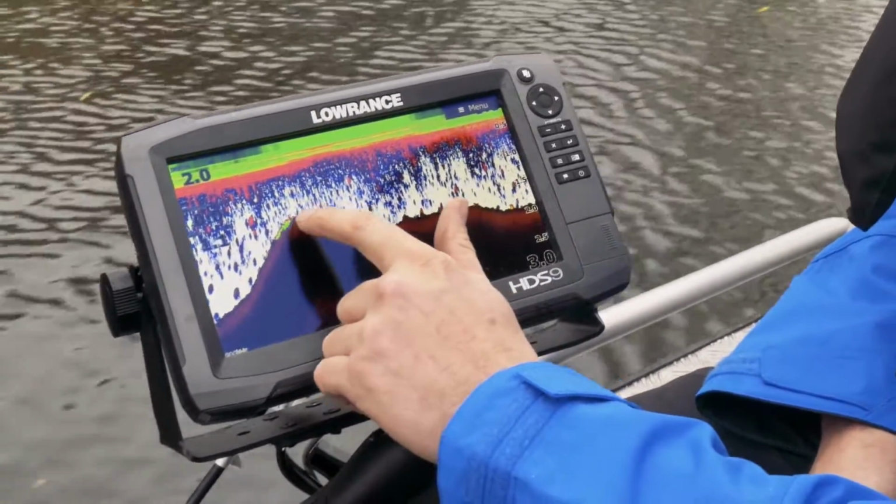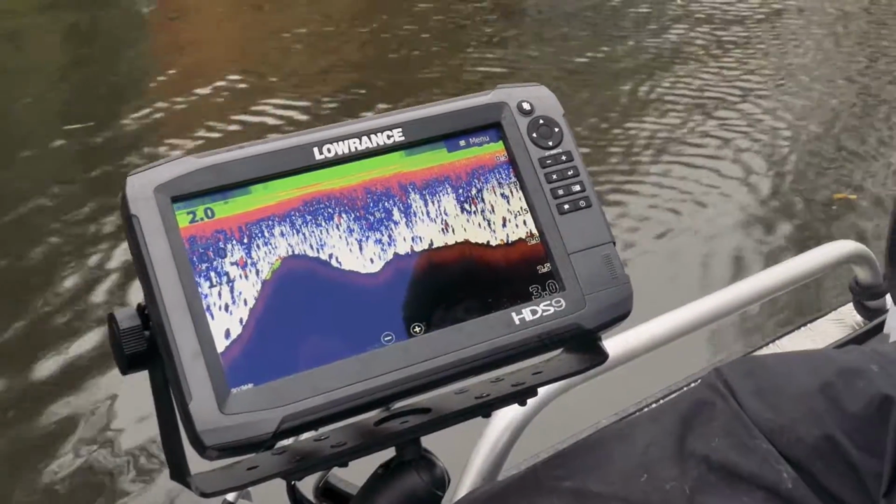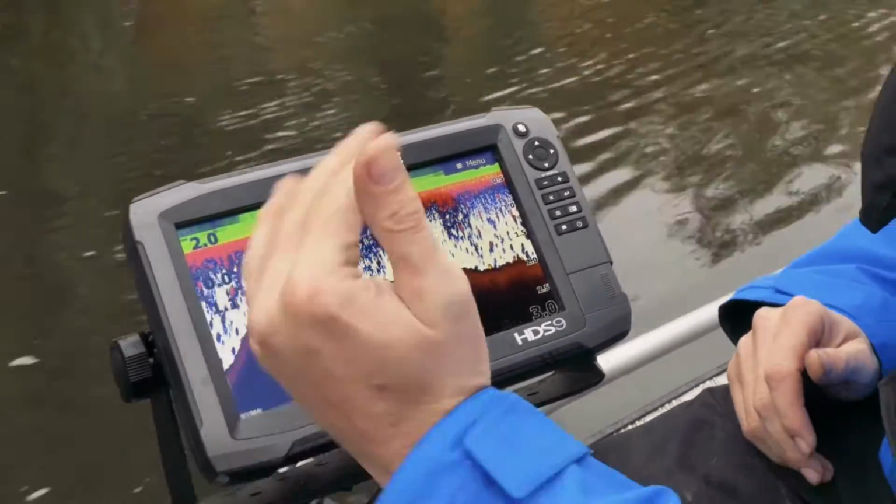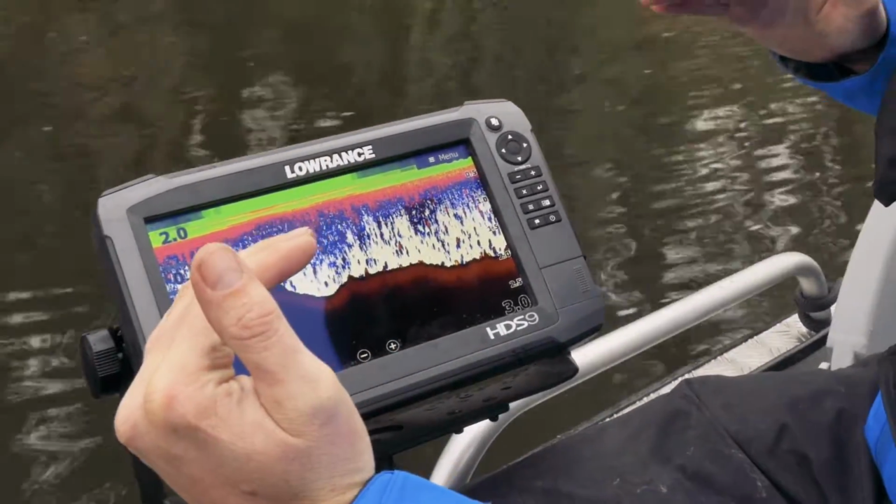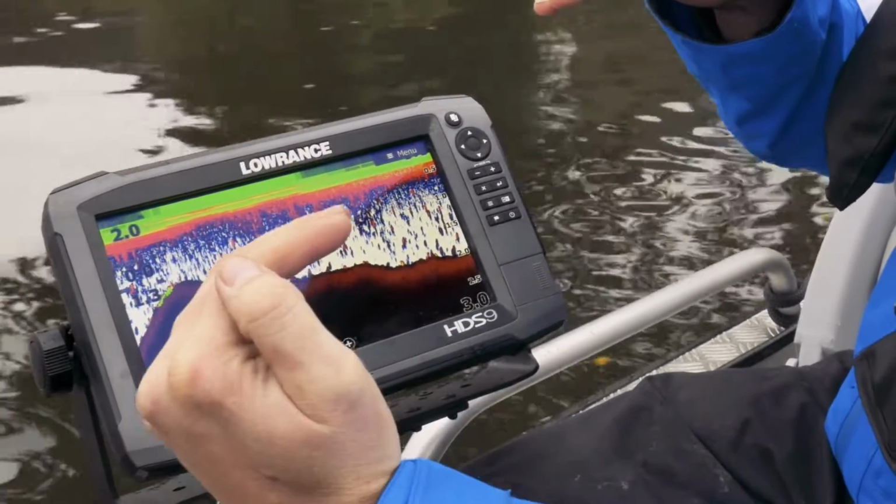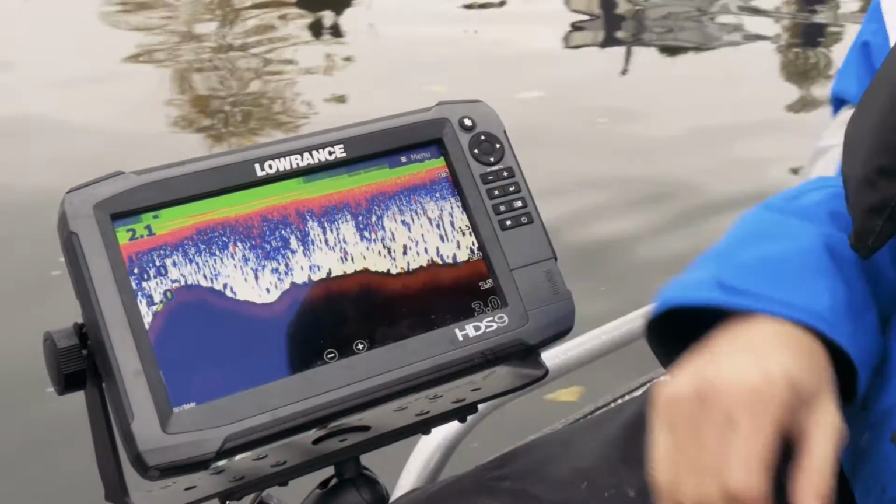You could see there were clearly fish holding off of that hump. We're in a weir pool at the moment, as you can see behind us. So where the flow has come down, these fish are going to be just sitting behind that hump, so that as the food comes towards them, they're out of the current, they're not expending too much energy, and they can come up and intercept that food. So that's what you've got there.